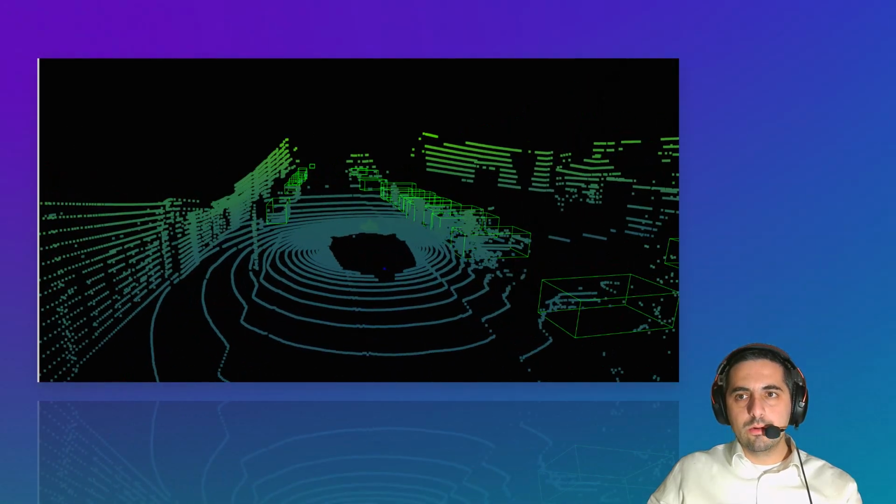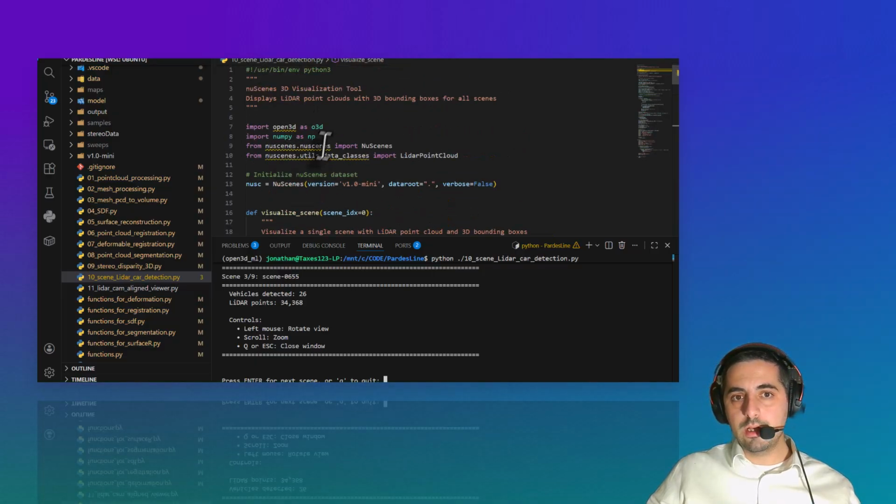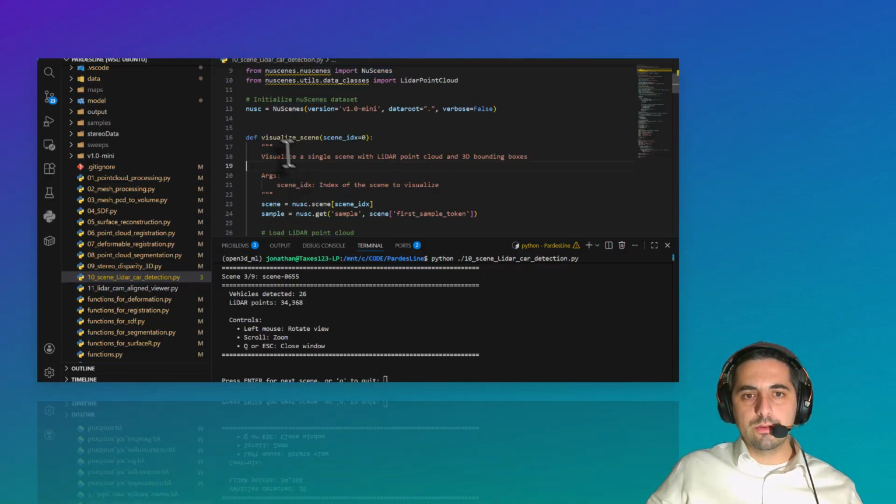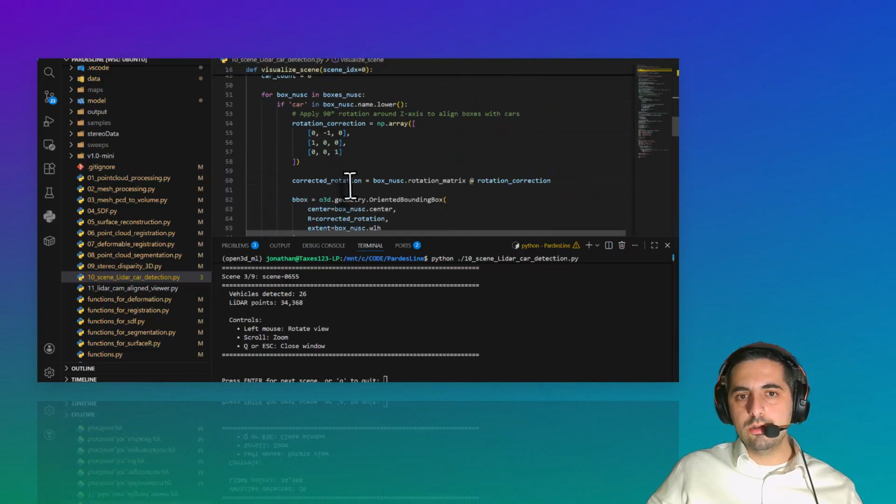What can also be very interesting is first to understand what exactly this code is doing. So nuscenes, as you can see, is imported from the nuscenes package here. You can install this package as well. And to get this visualization, it's pretty simple.